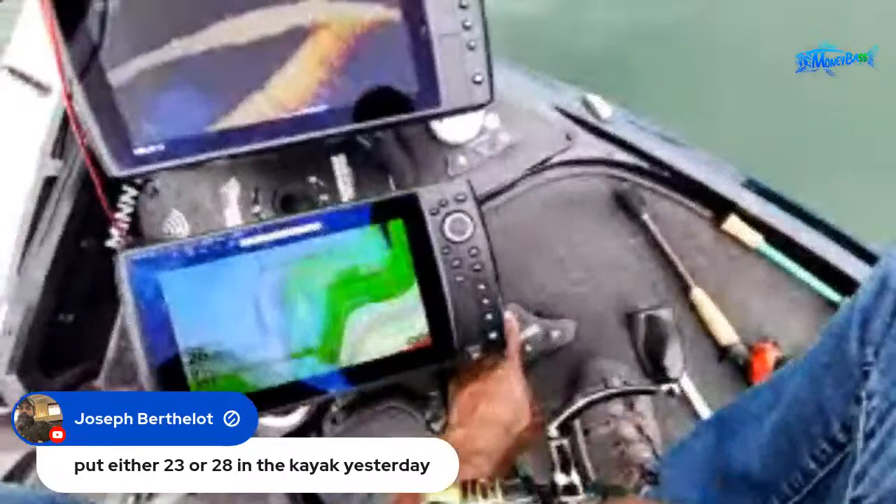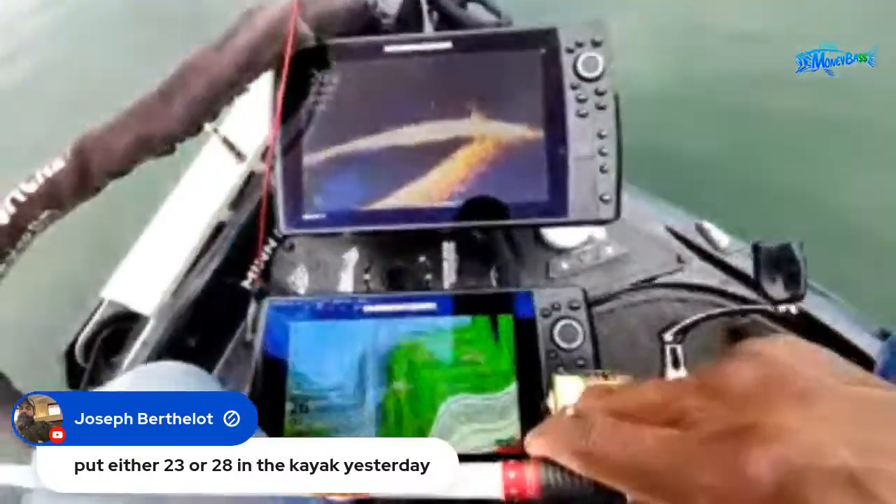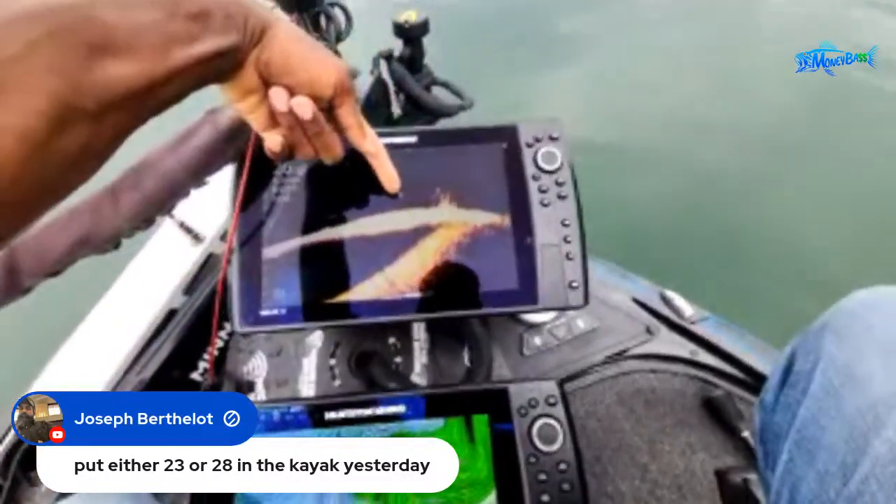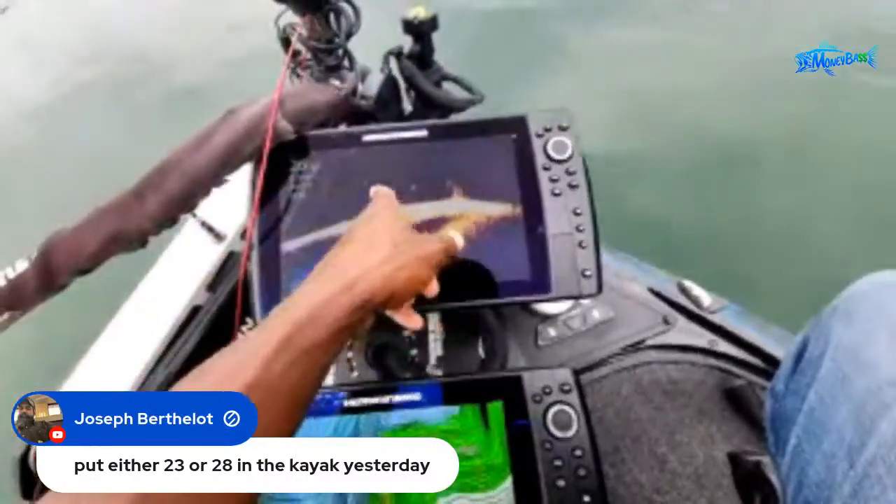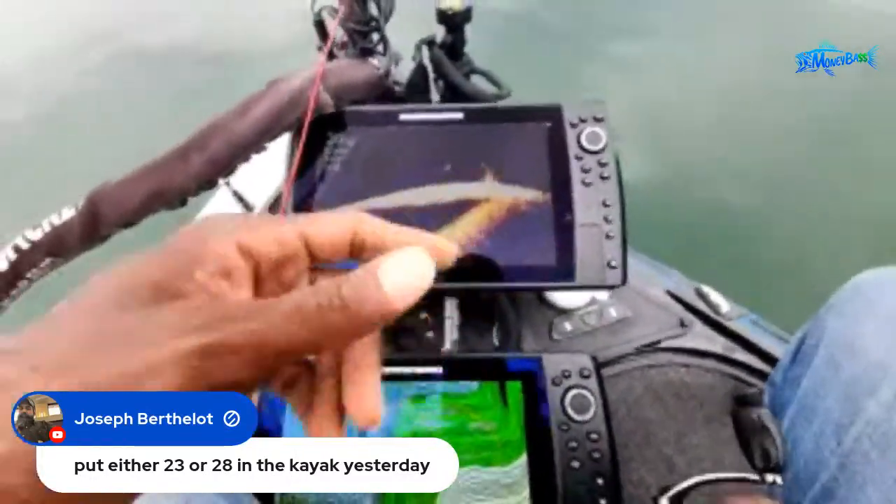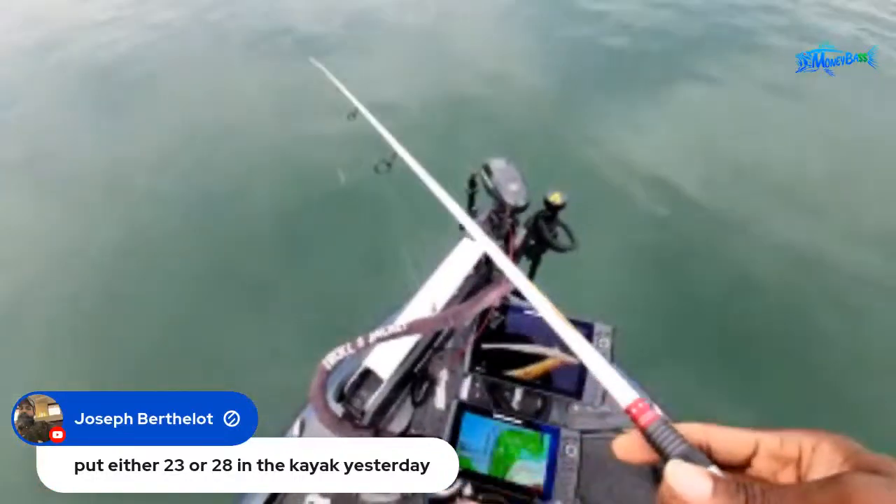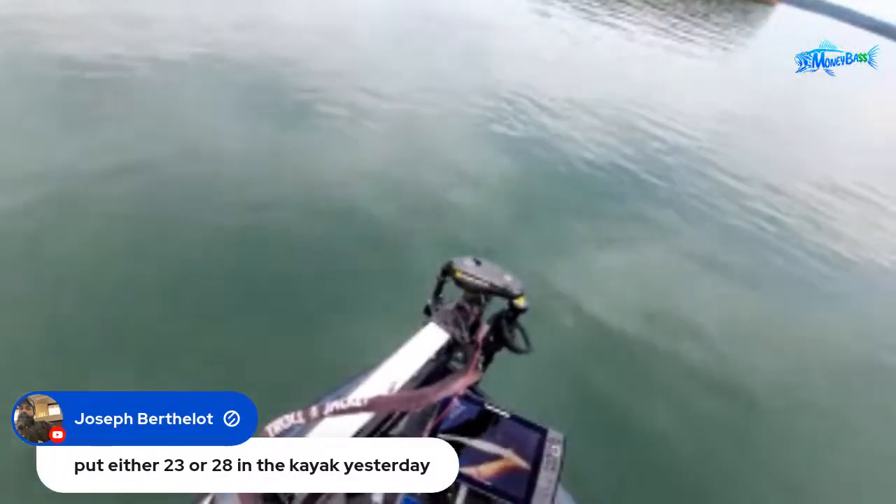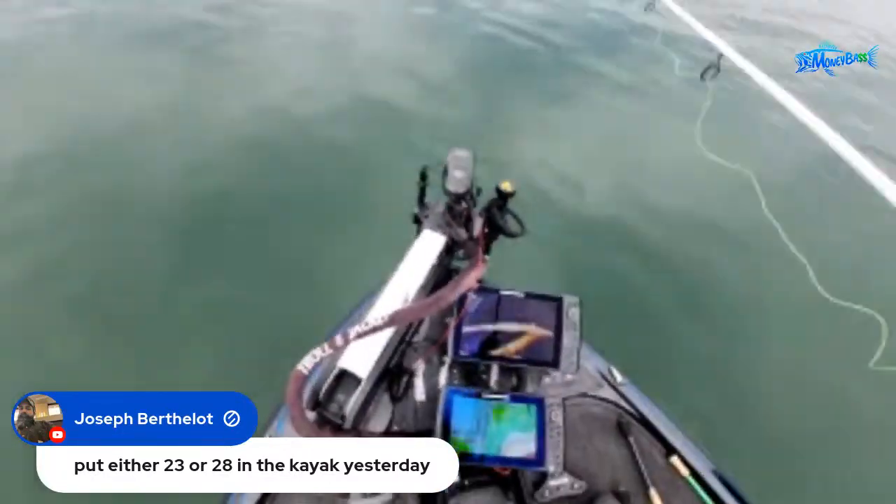All right, so I hit this button right here to lock on place, and I'm locked on to that cover right there. If you guys can see that cover, there's a fish sitting right in front of it. These fish are suspended maybe about 15 feet down. They might come up, but what I'm going to do is throw something and get those fish to follow it down. And let's see if I can get that on the screen for you guys.